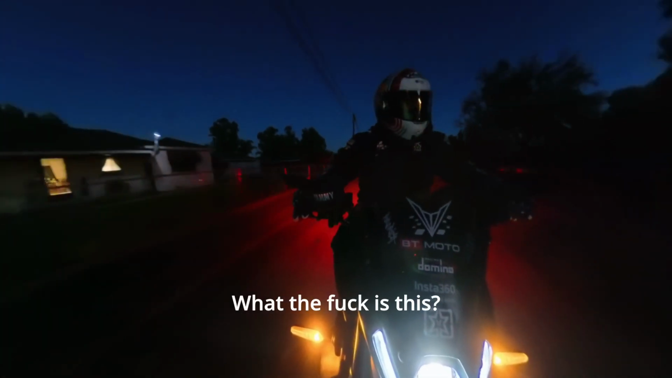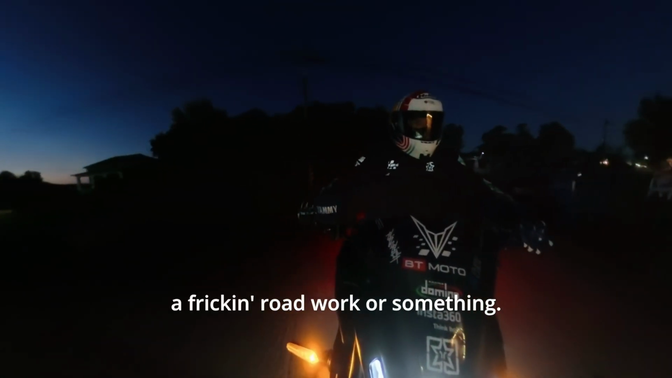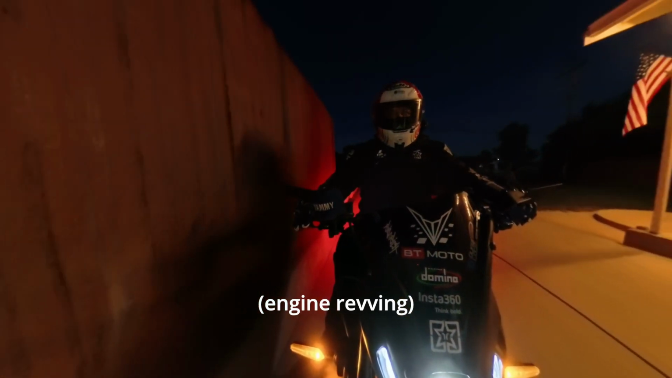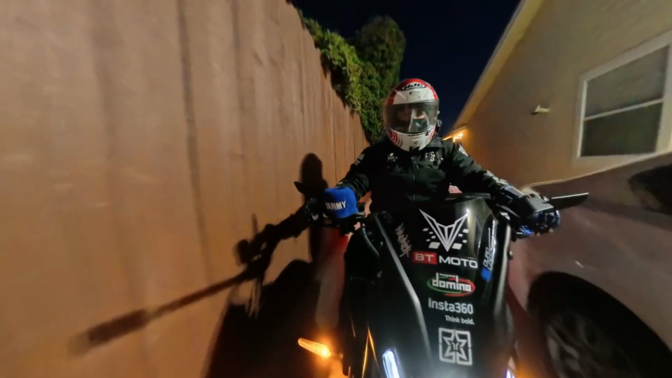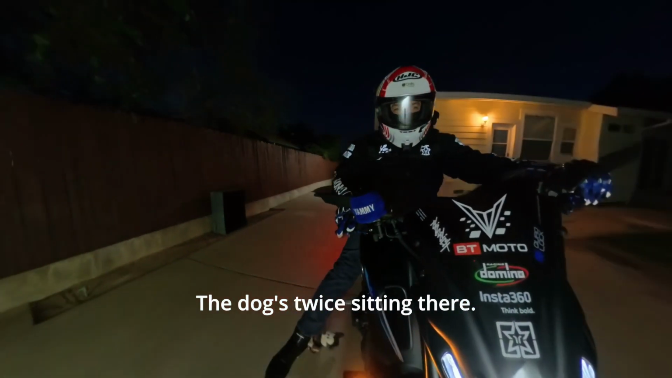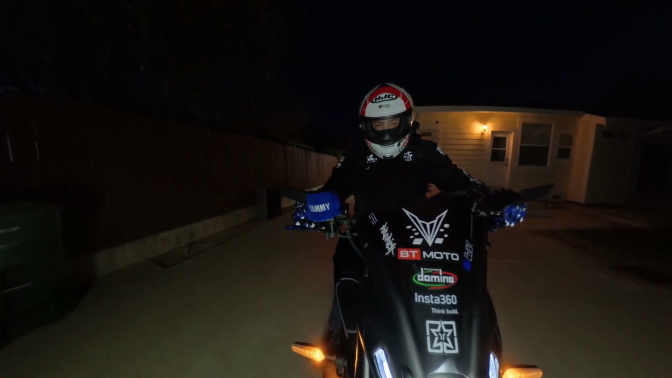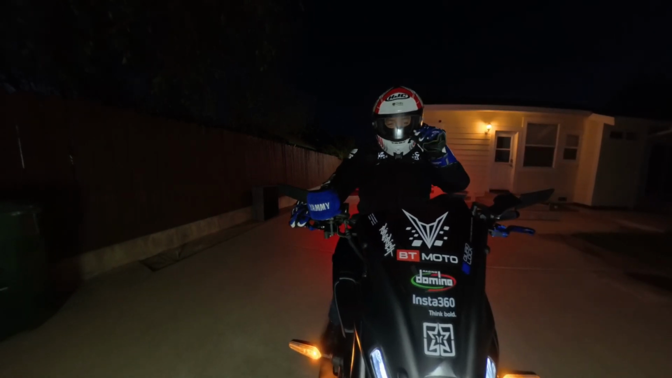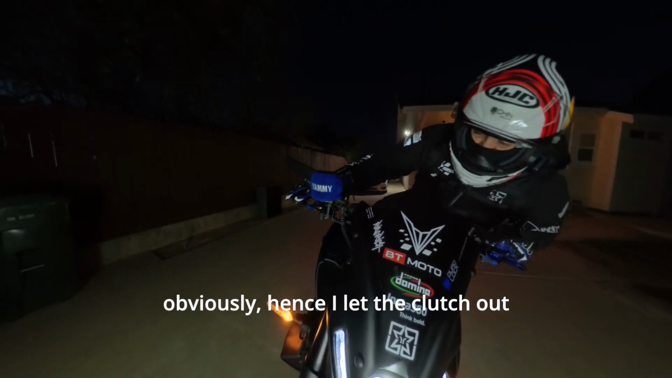What the fuck is this? I guess we're going to be doing some road work or something. The dog's toy sitting there. God damn it. That's what I'm talking about. As well as it should, obviously.